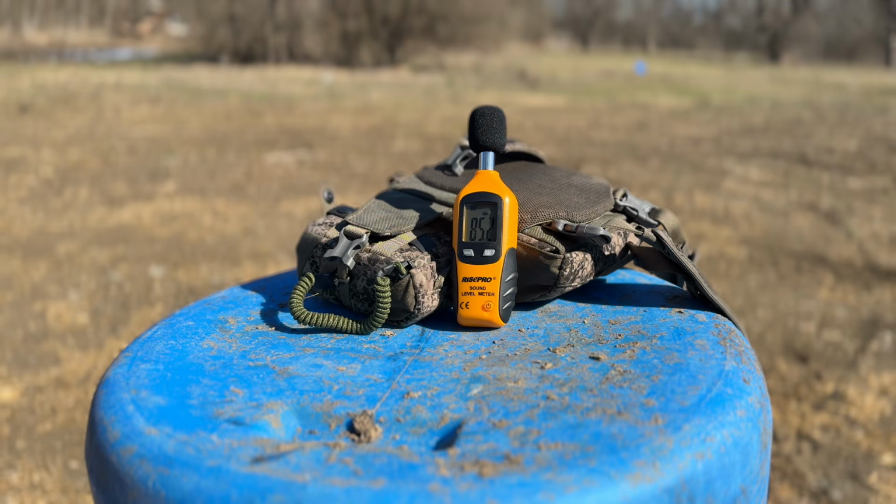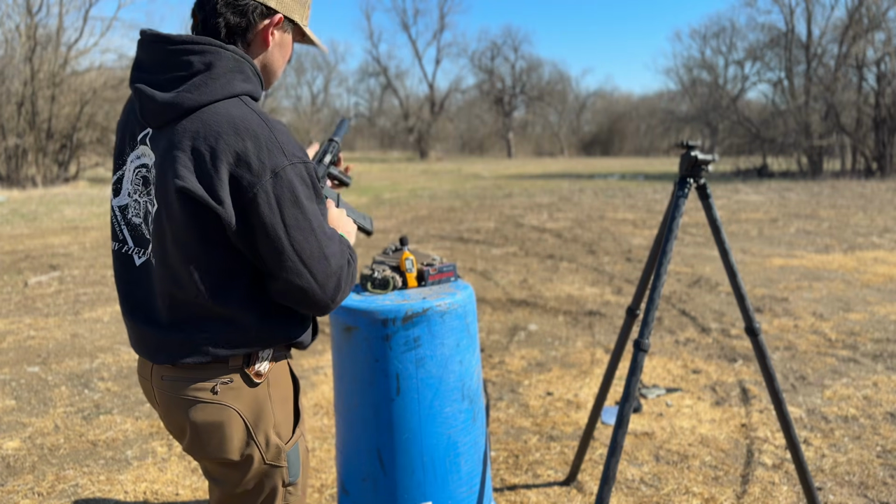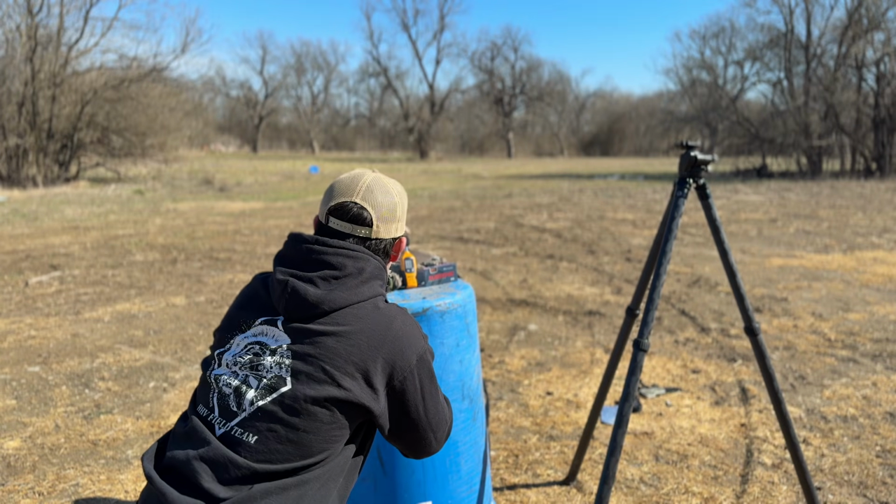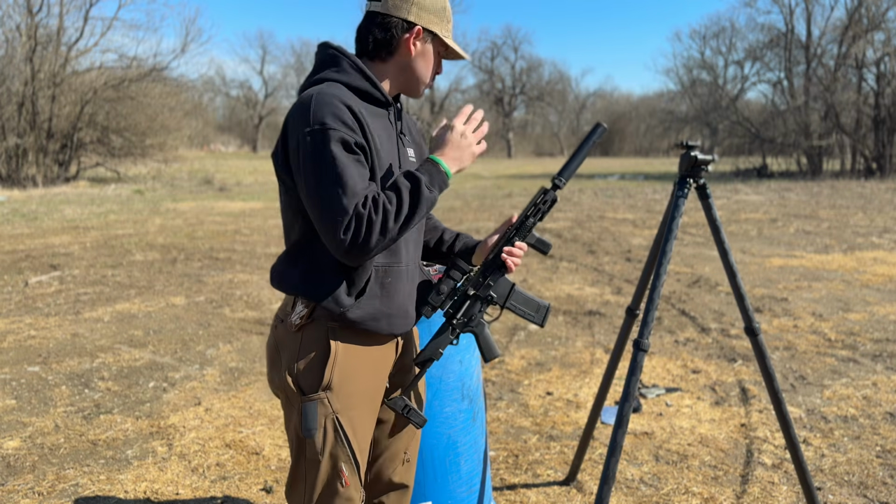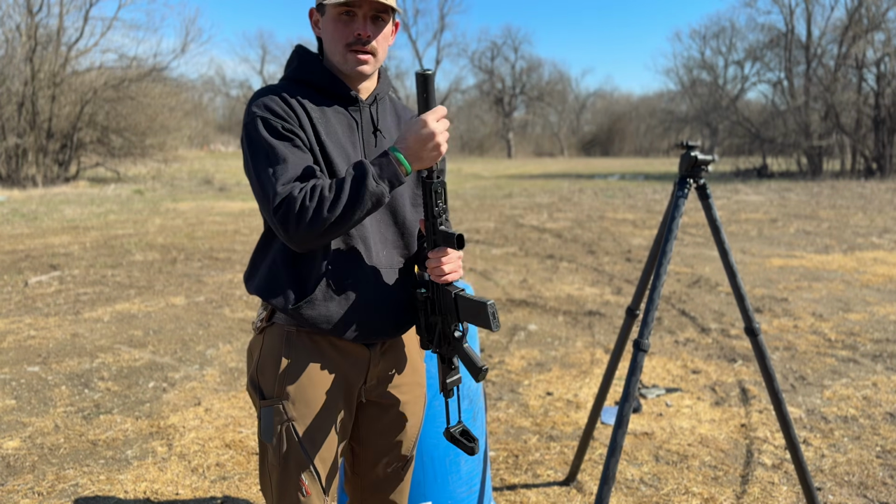So now we're going to switch out, and we are going to move to the 190 grain Hornady subsonic. So I was going to do a close-up of the reader, but it's actually reading that the bolt is louder than the ammo.